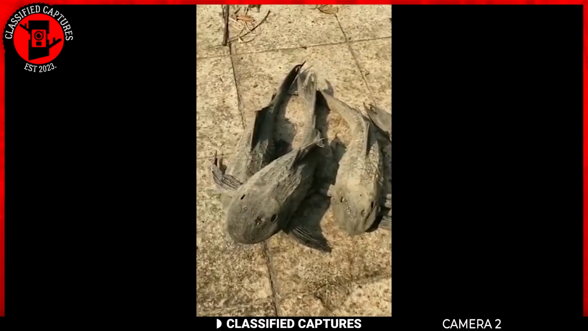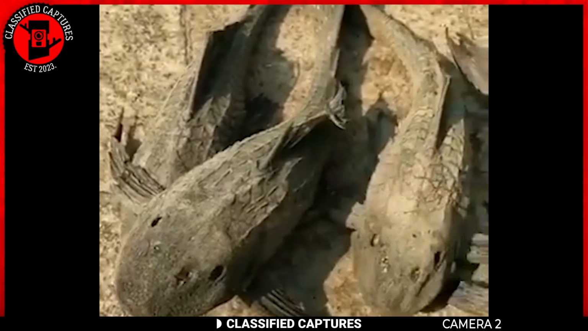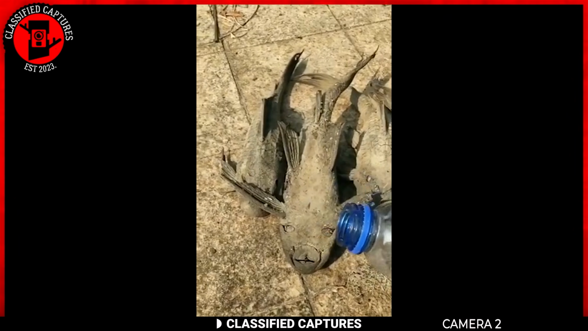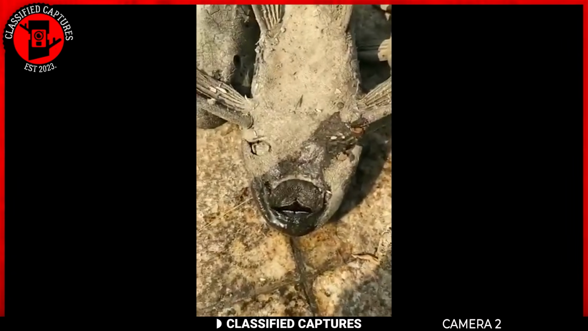What you're seeing here might look like dried, lifeless fish, but they're not dead. In fact, the person who found them even breaks off a piece of the fin on one of them, and there's no reaction. It seems completely dried out and motionless. But watch this. As soon as the person pours water into the fish's mouth, it starts to move. It's like it comes back to life.